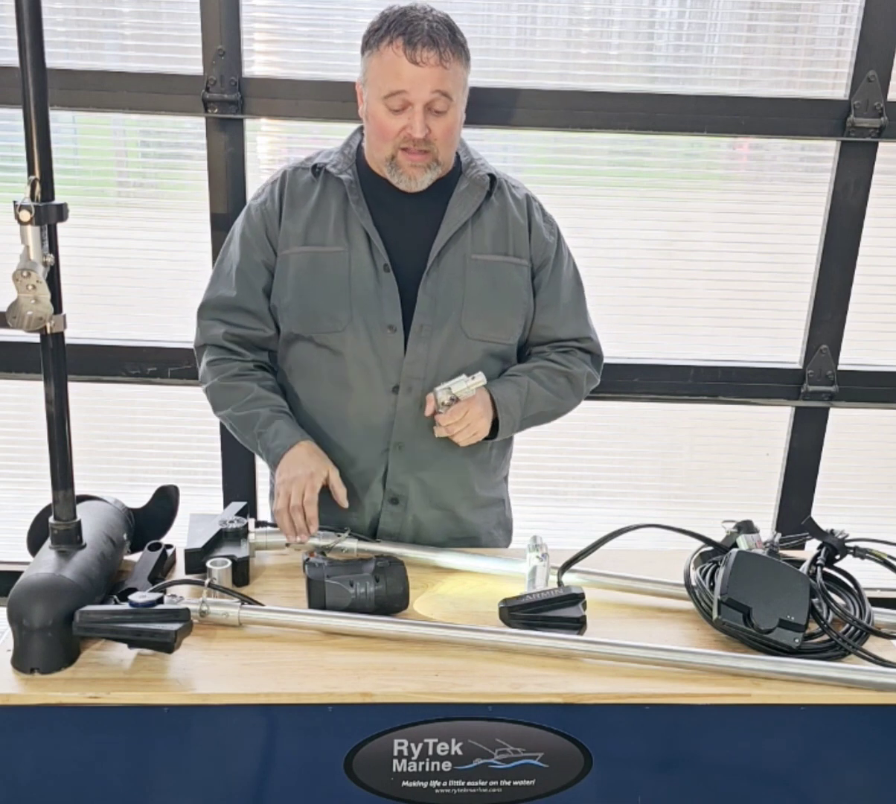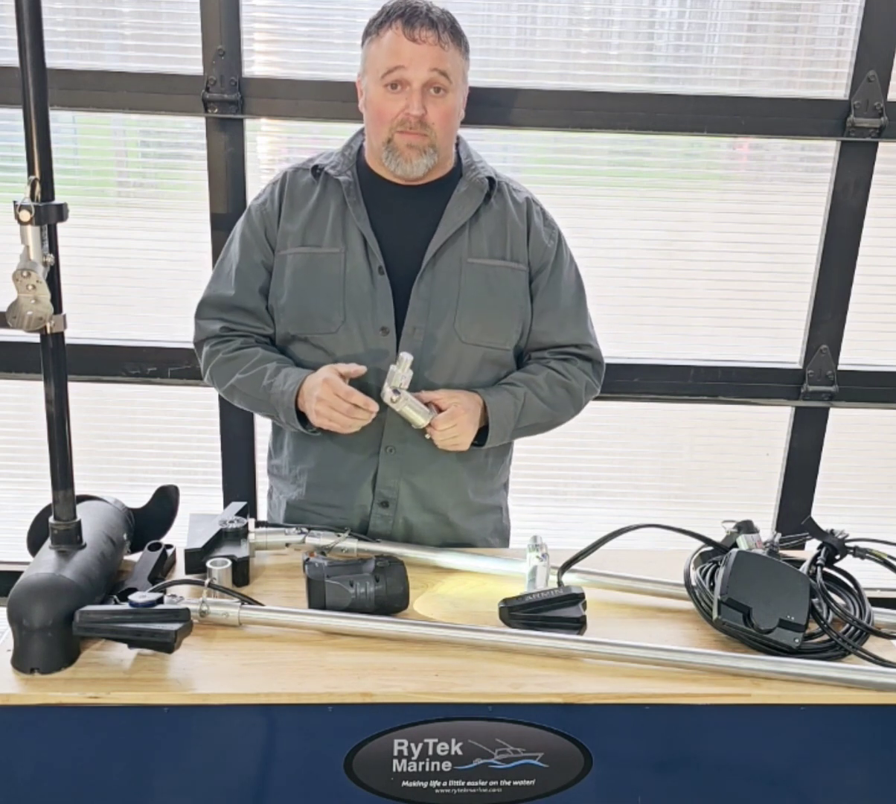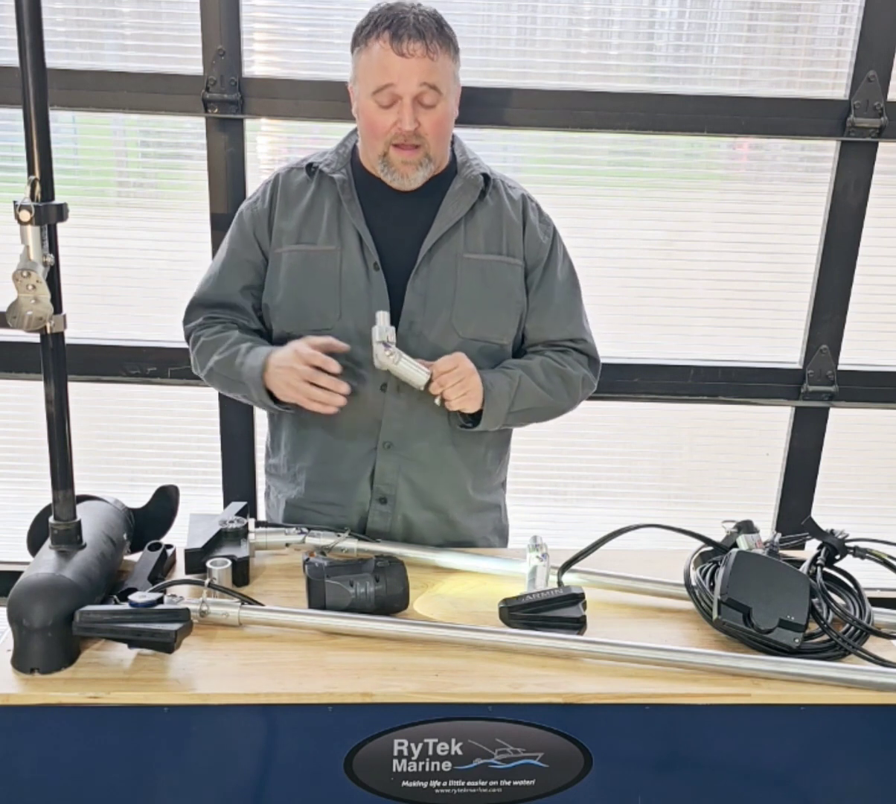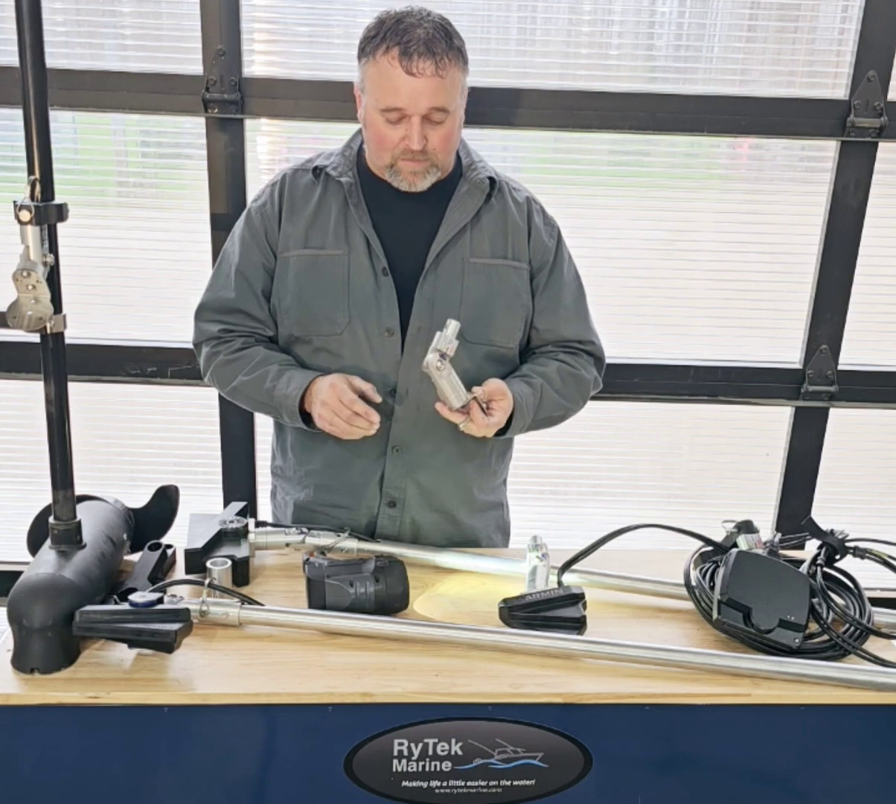Deeper water, a lot of people have never heard of using the third view in deeper water. Personally, I love it. I'm a walleye guy, salmon guy, so I'm into deep water all the time.